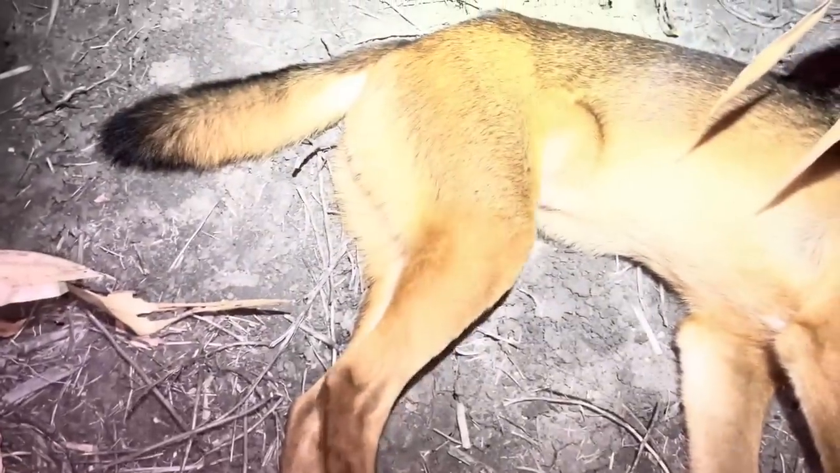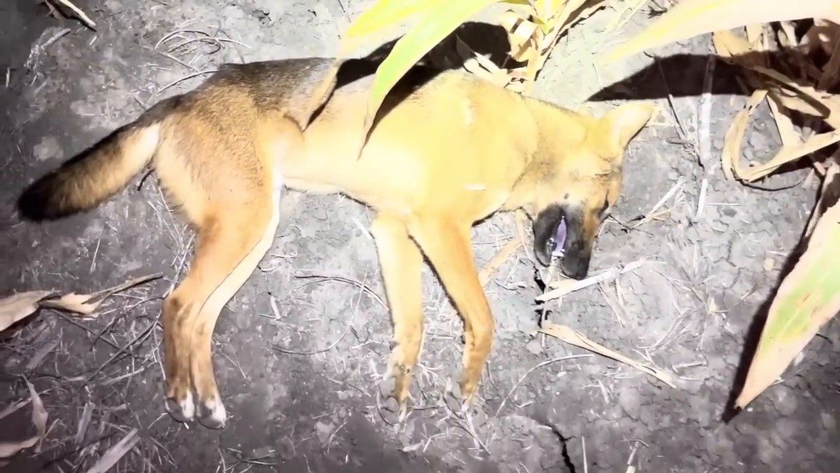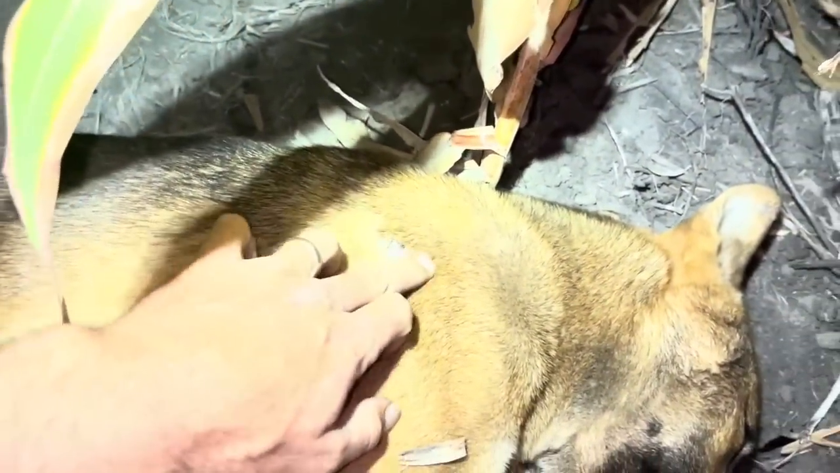I go out to the end of the road. Now we'll go down here. This other one should be just down here. And this one here is a darker saddleback dog. I don't know where I got him.